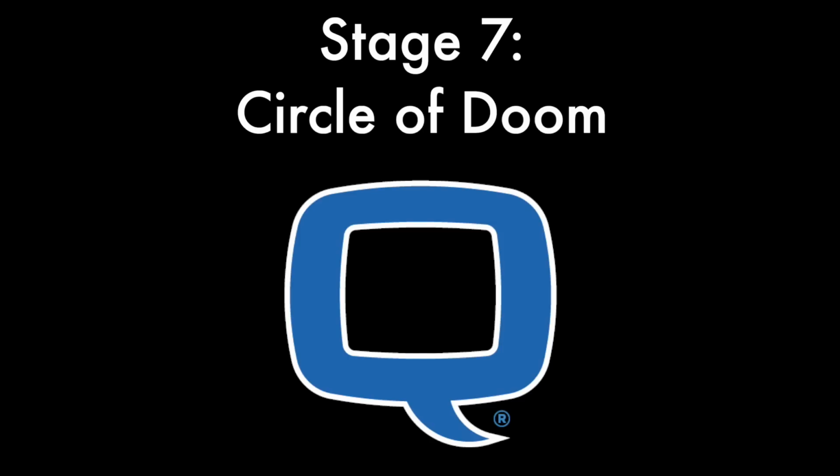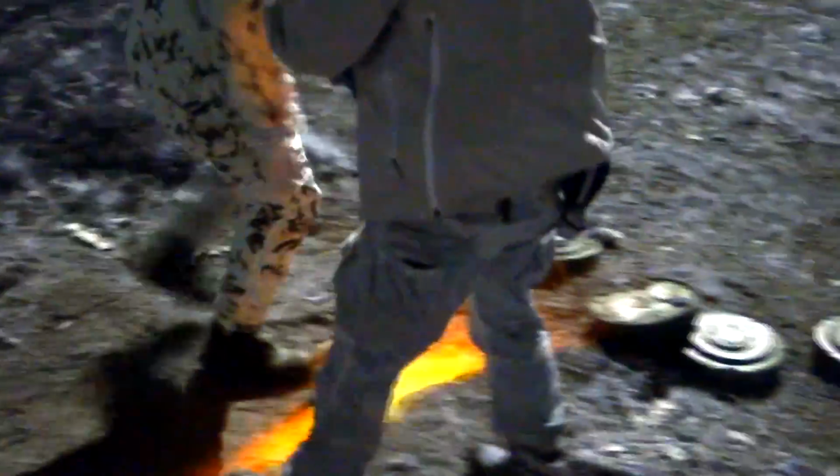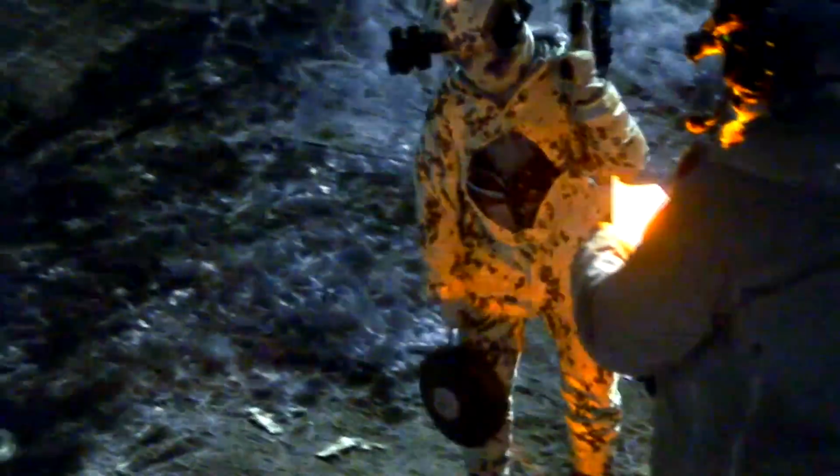Stage 7, the Circle of Doom, sponsored by Q, makers of the Boombox. This was, without a doubt, unanimously voted the least fun stage of the match. The purpose here was to try and force you to read material, use your nods to identify information, and then use that to engage in a target. But we had some issues during the staff match. We ended up redesigning the stage slightly to make sure that it would at least run smoothly for our main